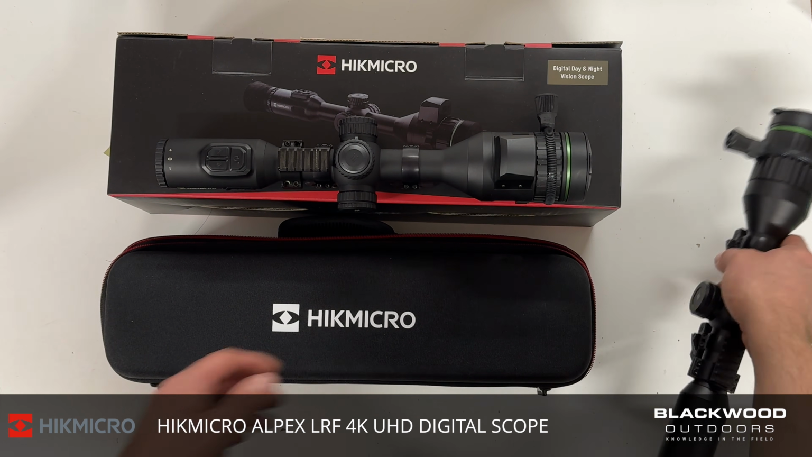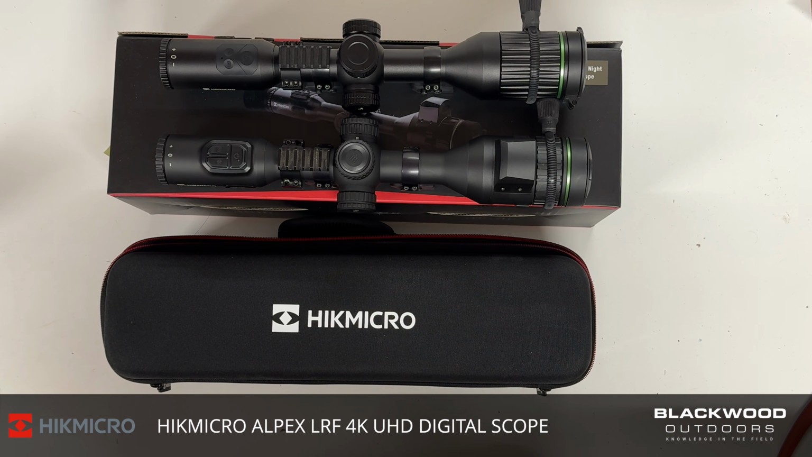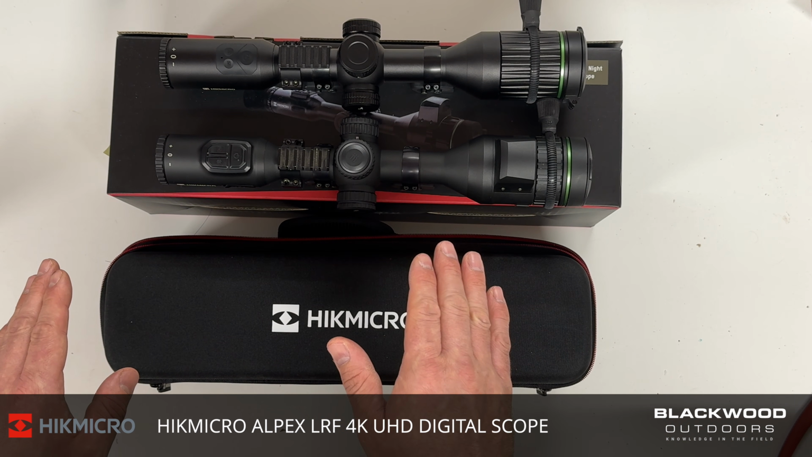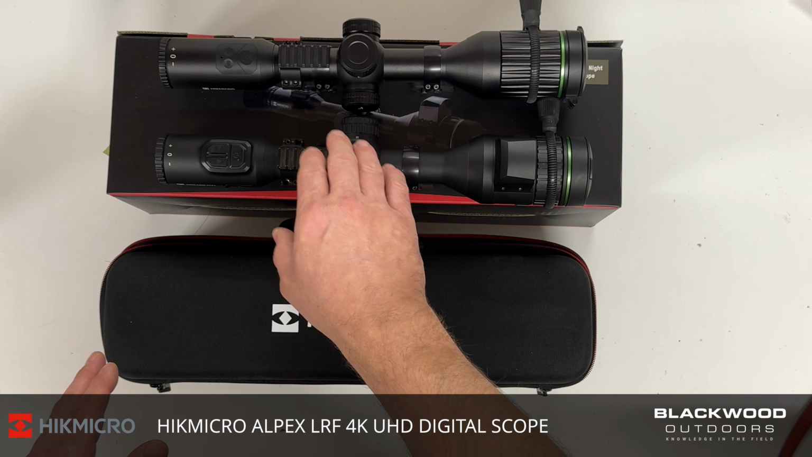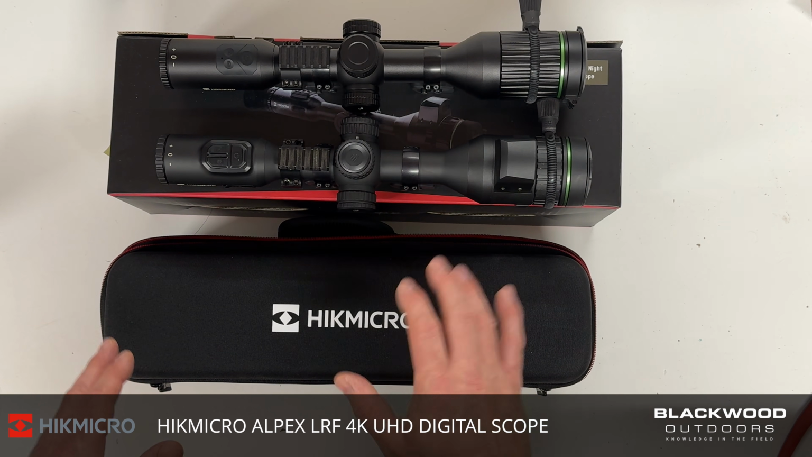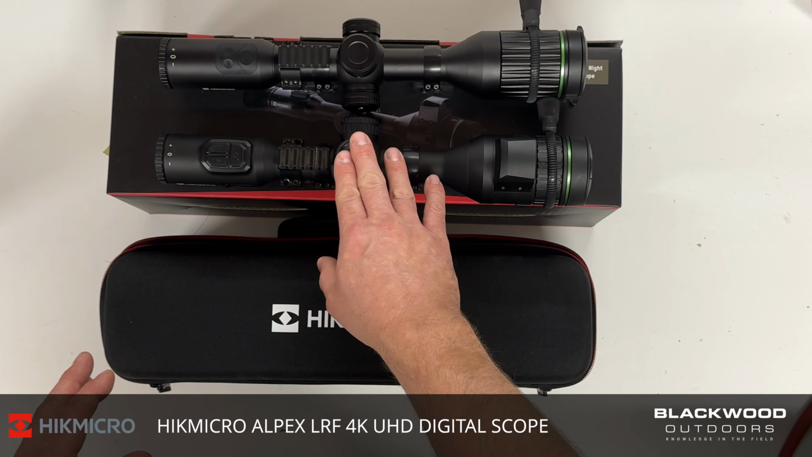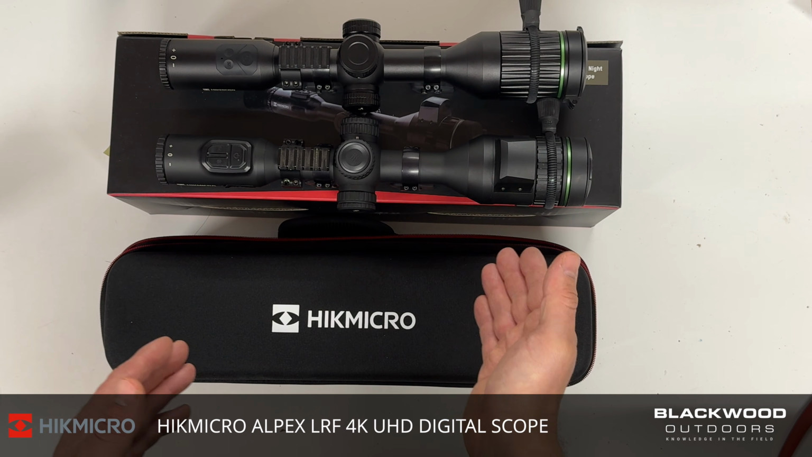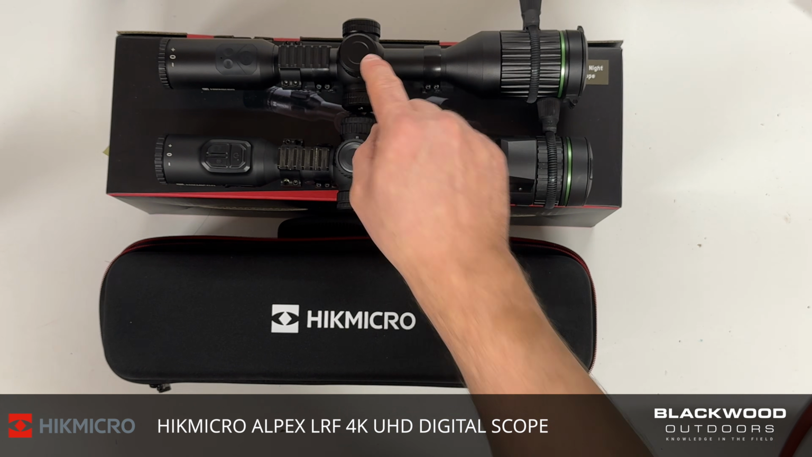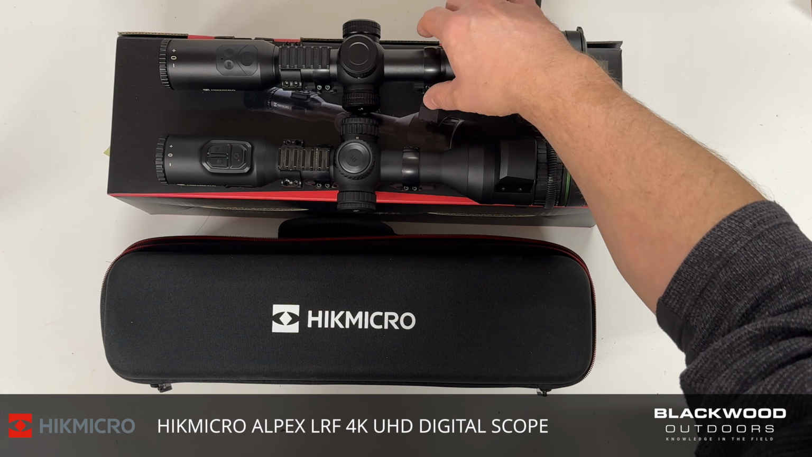One little thing, I did compare it to the old Alpex at low light and in night vision mode, without any IR. I was expecting the 1080p original model to perform better than the ultra high definition 4K model, basically because the pixel size is much larger in a 1080p than the higher resolution, smaller pixel size of the 4K. I was wrong. The Alpex 4K with zero IR performs better than the 1080p. Don't ask me how, it does. I was quite amazed, to be honest. It threw a little bit of a curveball in for me.